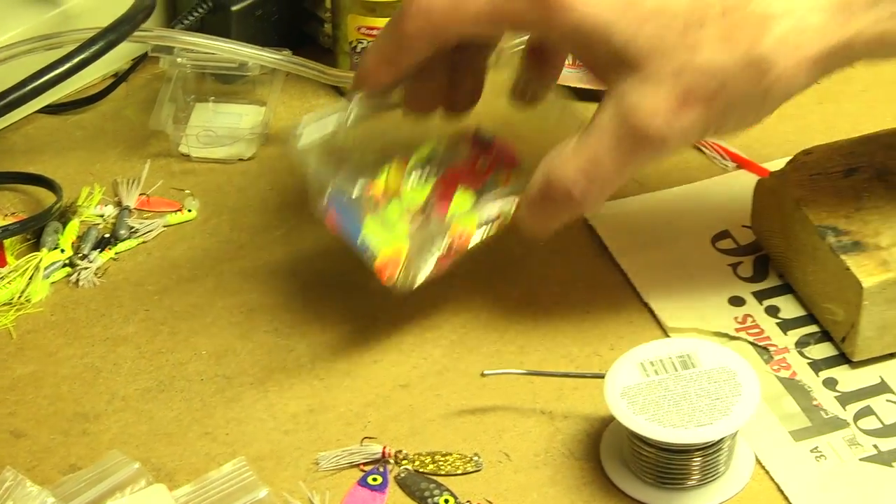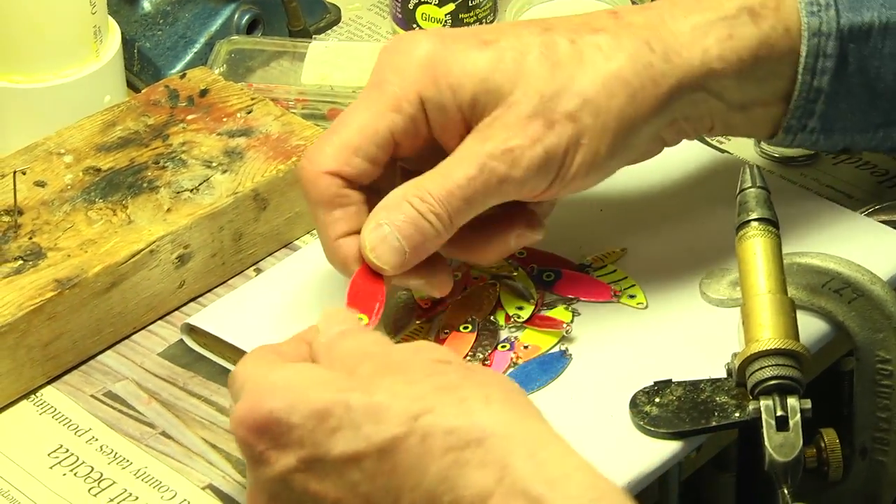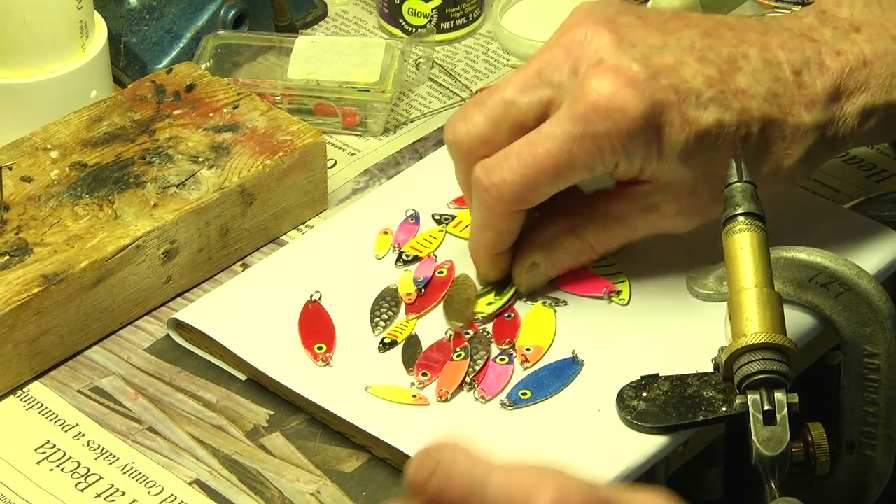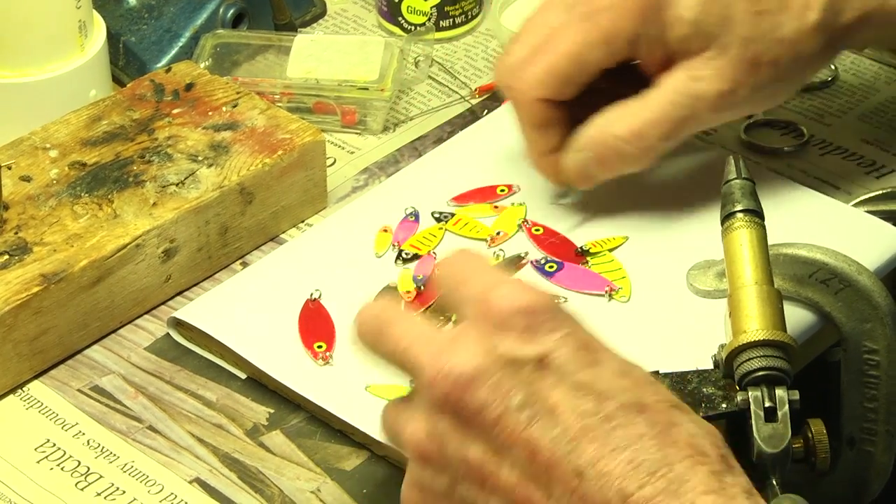Okay, these are my second creations. I call this Kiss Flutter Bugs, or Kiss Flutter Spoons. They're made from a willow spin. This is a number 3.5. There's the smaller ones in here. Some of them are made with ice blade. That's a W2 ice blade that you put together.